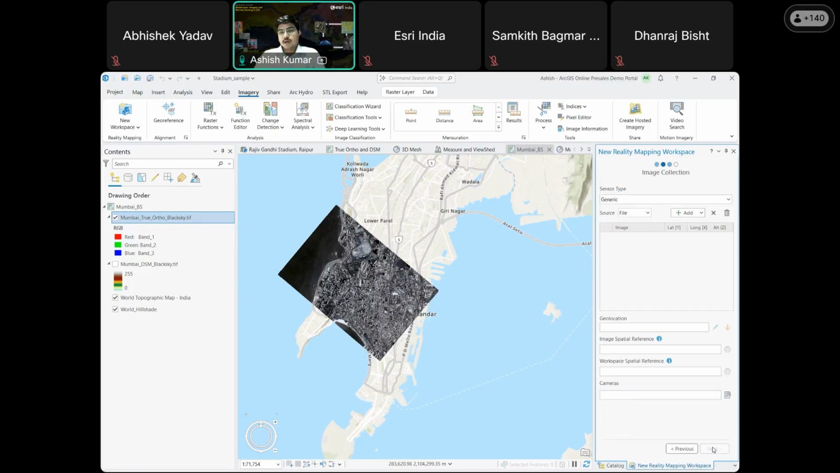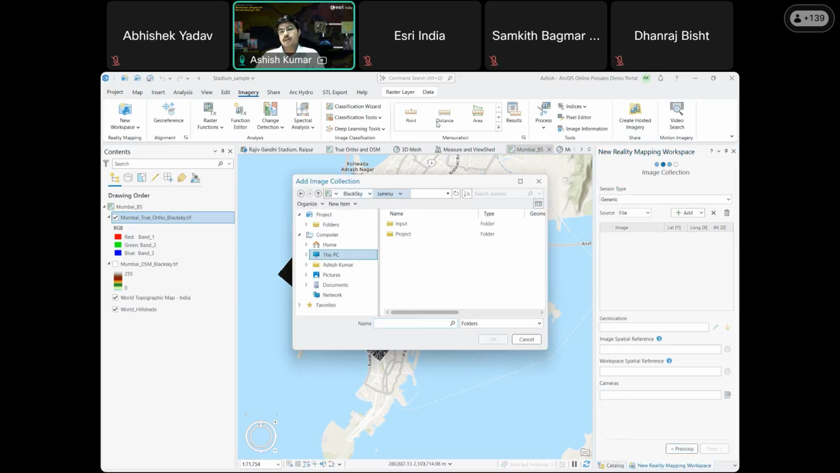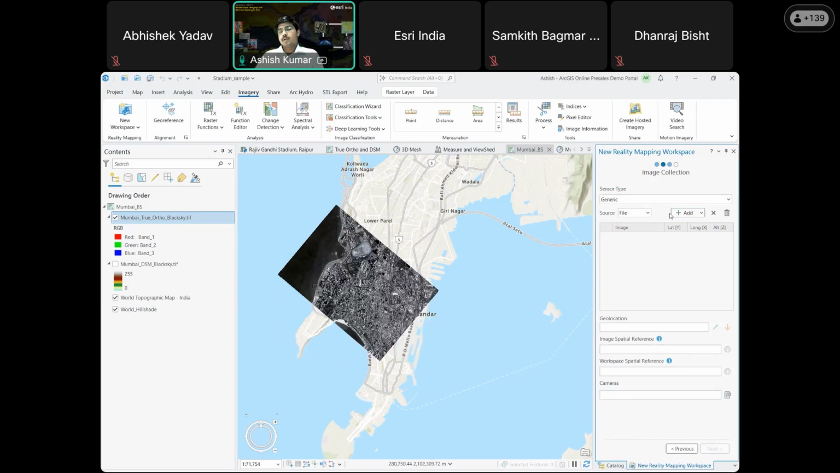So I'll switch to drone imageries. Once you do the addition, you can add different types of imageries. Either you can add a particular file or imagery, or you can include the folder structures without manual intervention for your imageries.